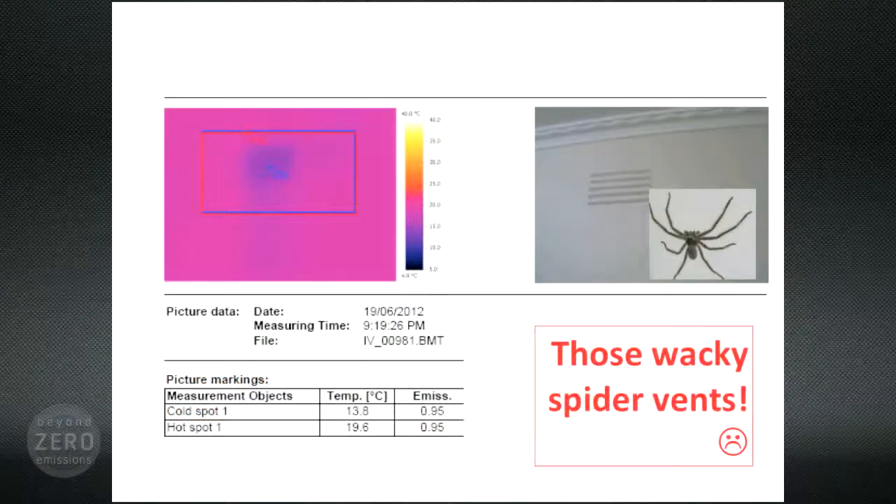We have these wacky things in Australia. I call them spider vents. Now I'm not sure why we have them. I never saw these when I was living in America or in Europe or when I visited Japan. They were required by building standards here in the 1960s. My house was in Okay. See, I was thinking they just represented the Australian love of fresh air.